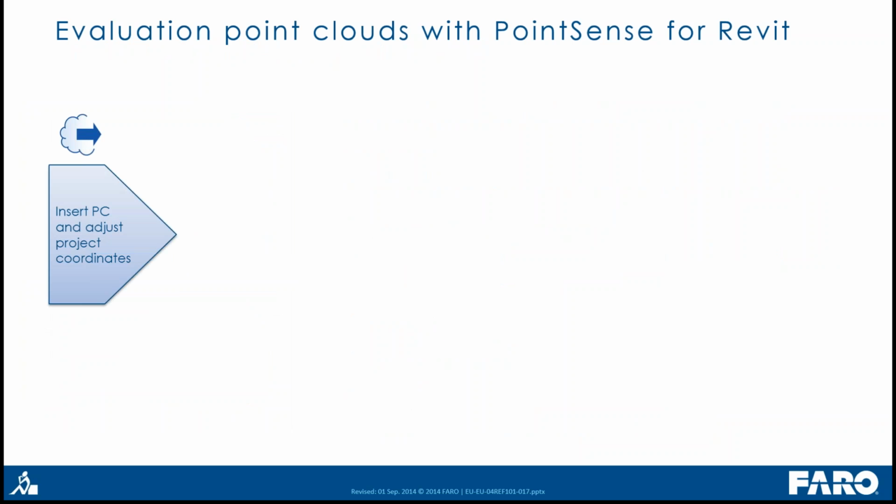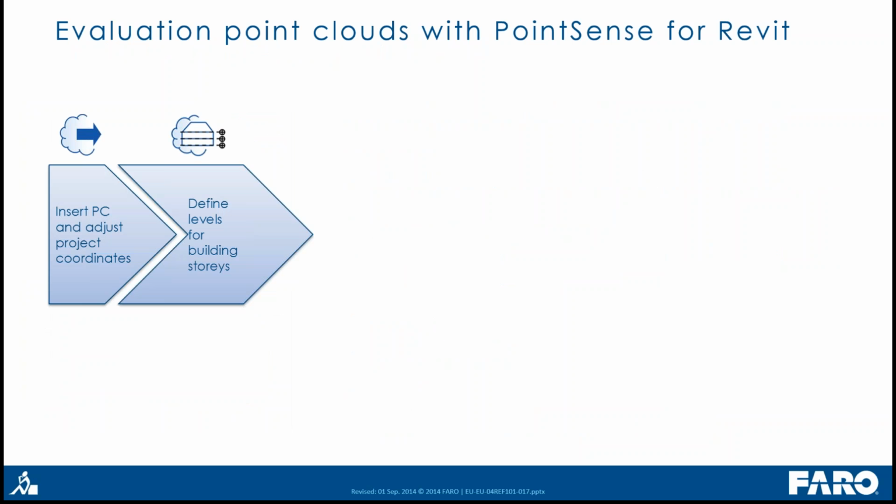Let's have a look at the workflow for modeling with point clouds in Revit. Of course, you have to insert the point cloud and adjust your project coordinates. Then you define your levels for each building story and a slice of the point cloud in vertical section.